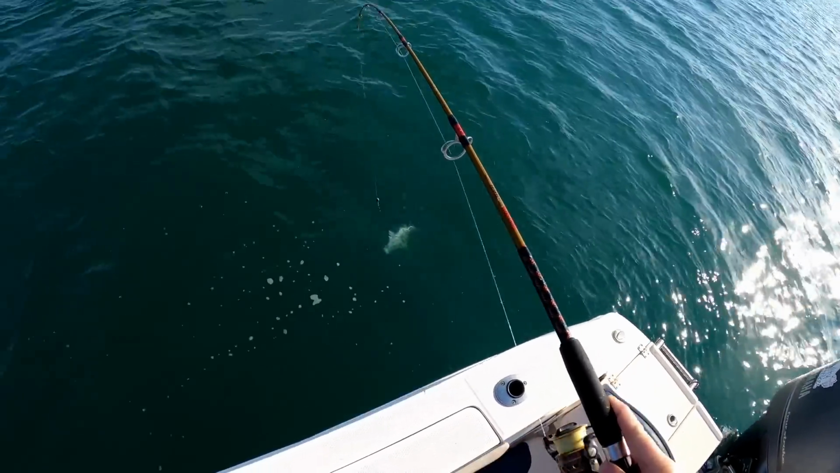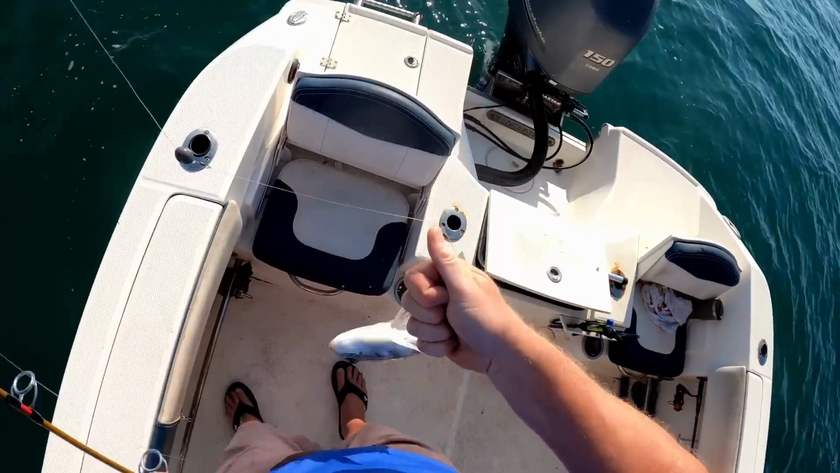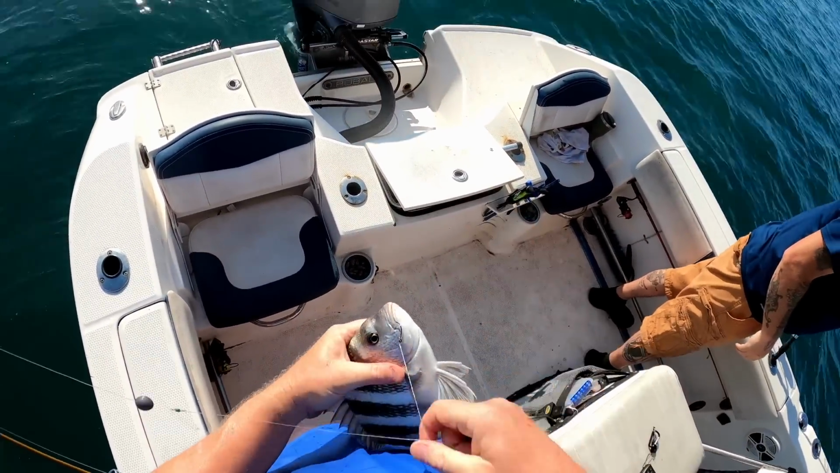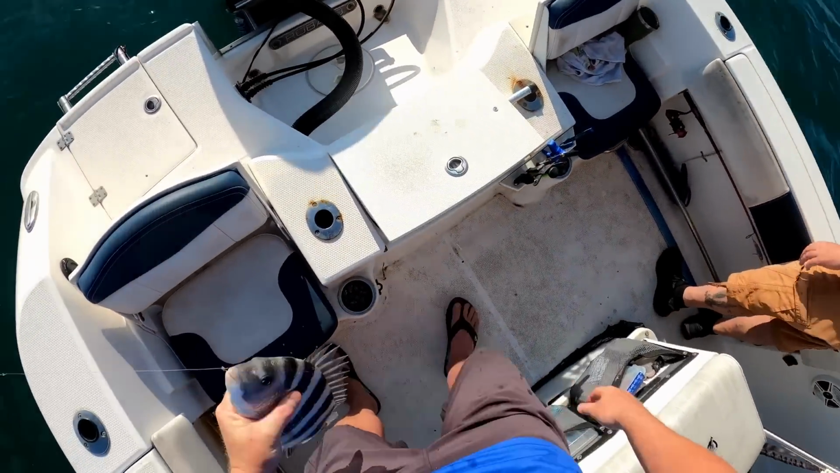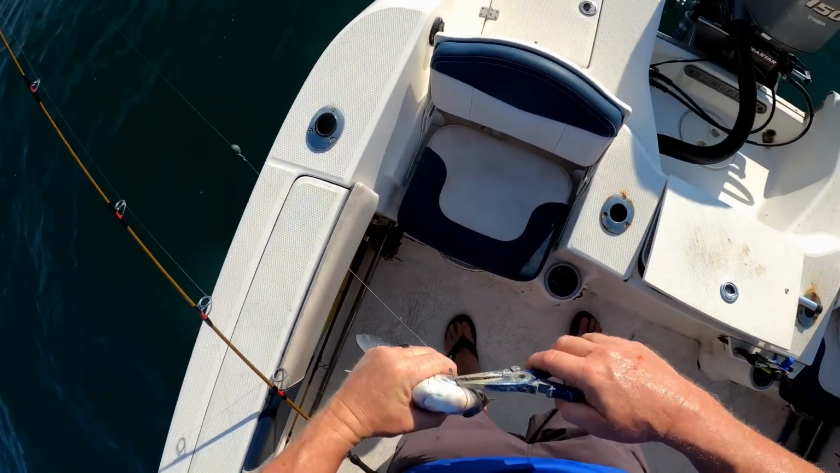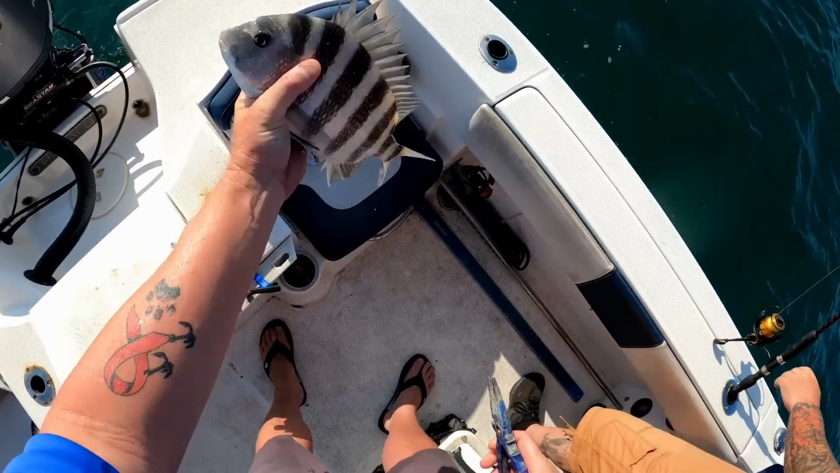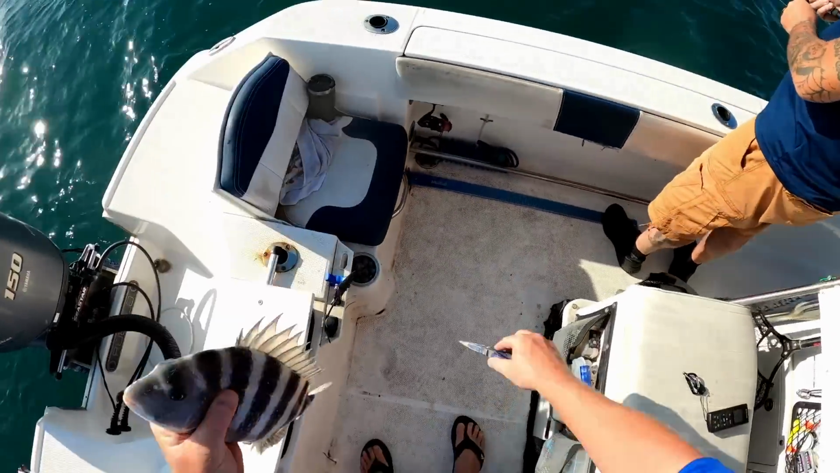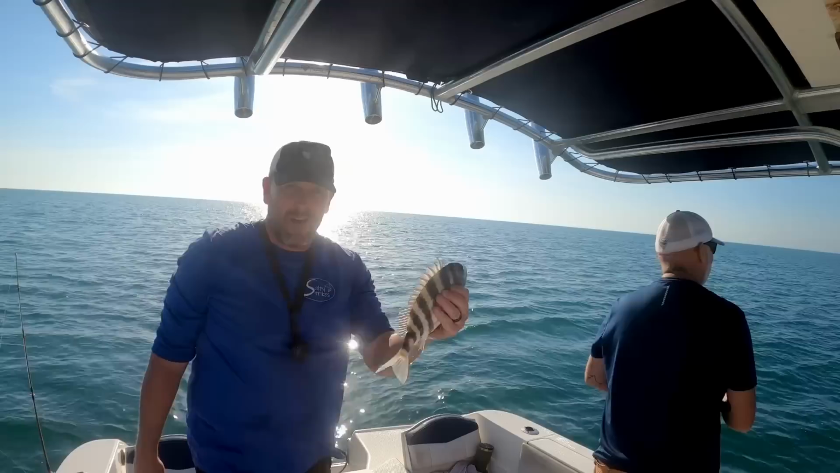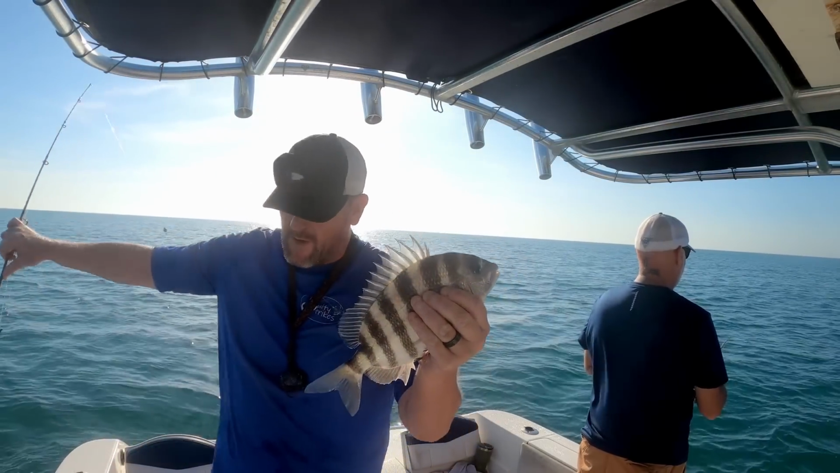And we got a sheepshead, and I got him kind of wrapped. That's weird. Got a sheepy. He might be a keeper. Oh! God, he just off-gassed. Yeah, he's a keeper. You want him? Yeah, sure. Nice little sheepshead. Just about 12.5 inches. He's got to be 12 to keep.